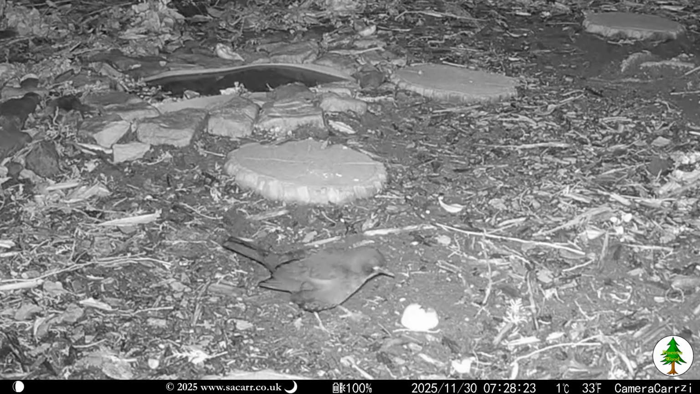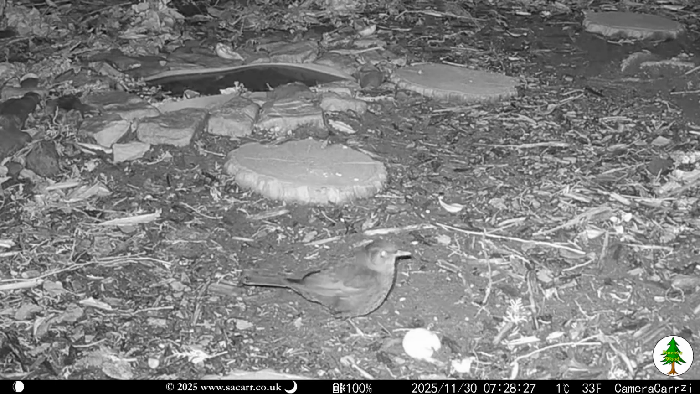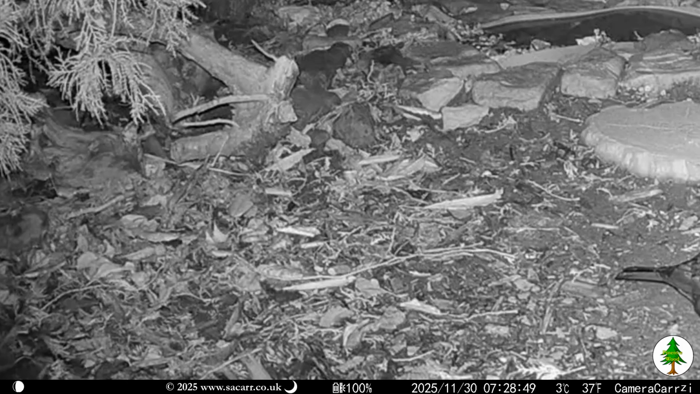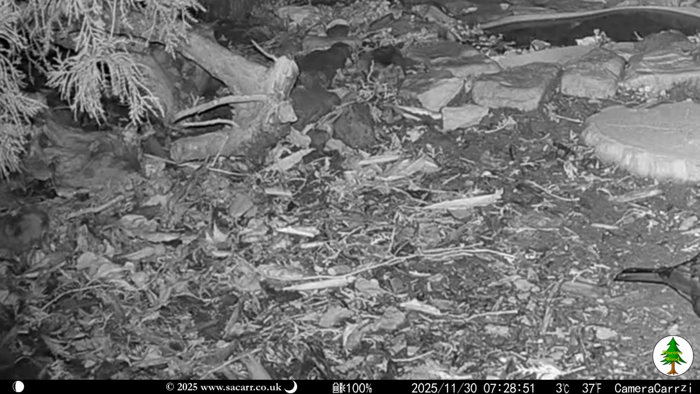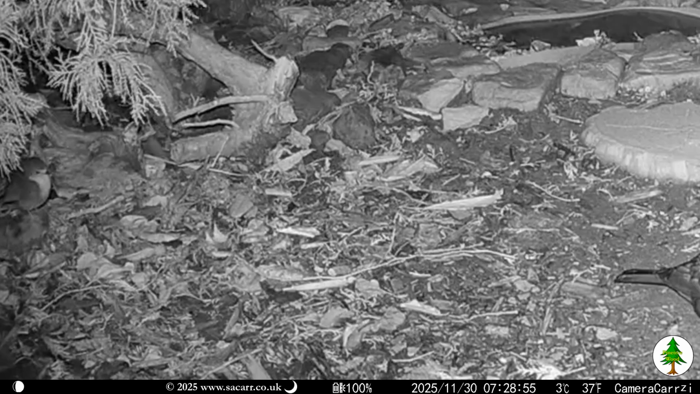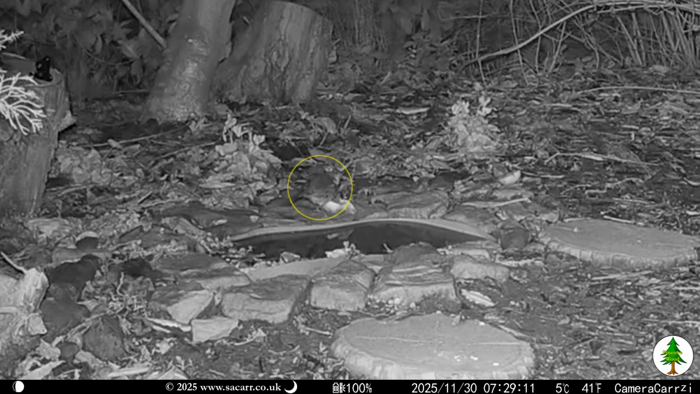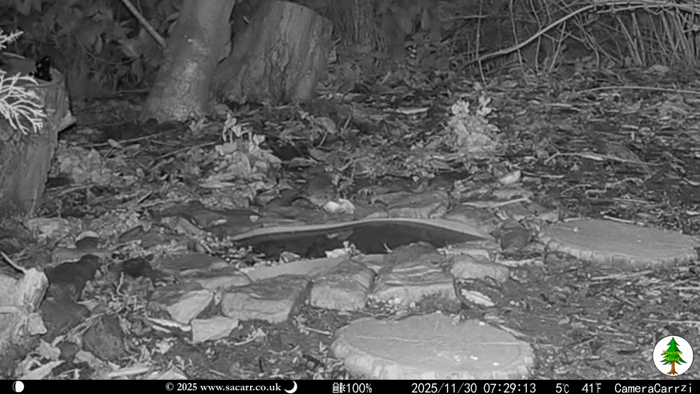7:28, the blackbird was back in the pre-dawn light, checking out one of the apples. Not far away, the robin was watching the blackbird. And a dunnock was pecking at another apple on the far side of the pond.